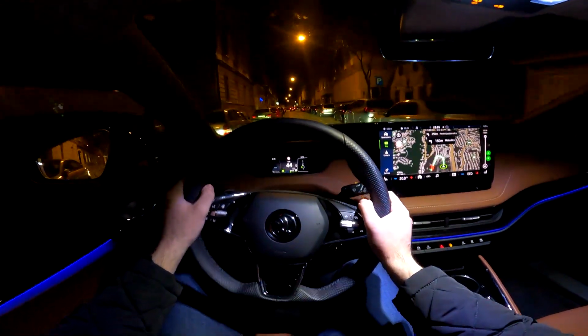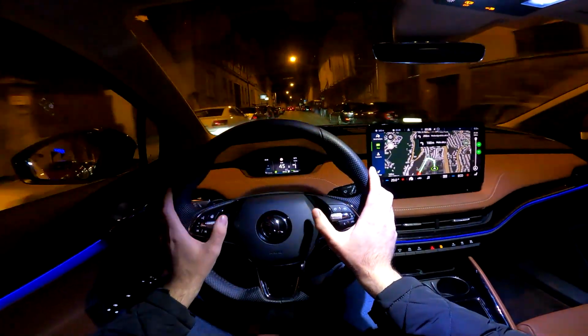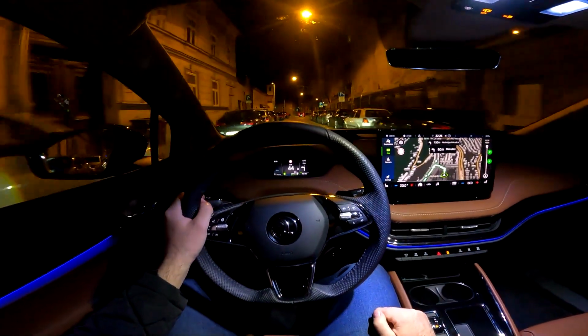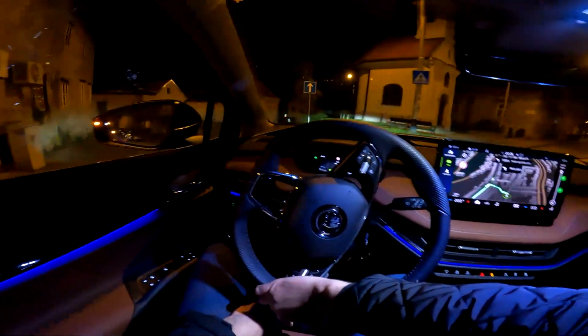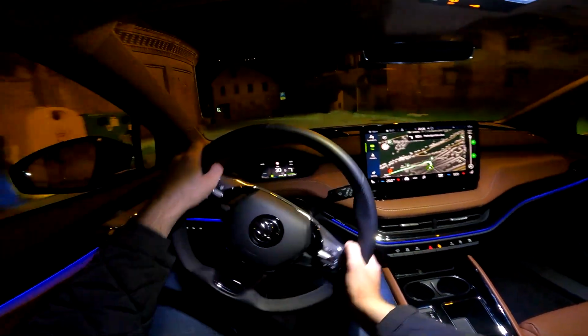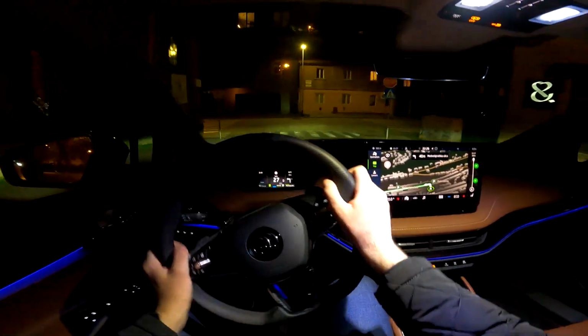And this car also has the adaptive cruise control, but it's actually almost like a semi-autonomous driving system, because when you set the speed, the car can accelerate and brake instead of you, and also keep you in lane. So even in traffic jams, it can do the job for you.